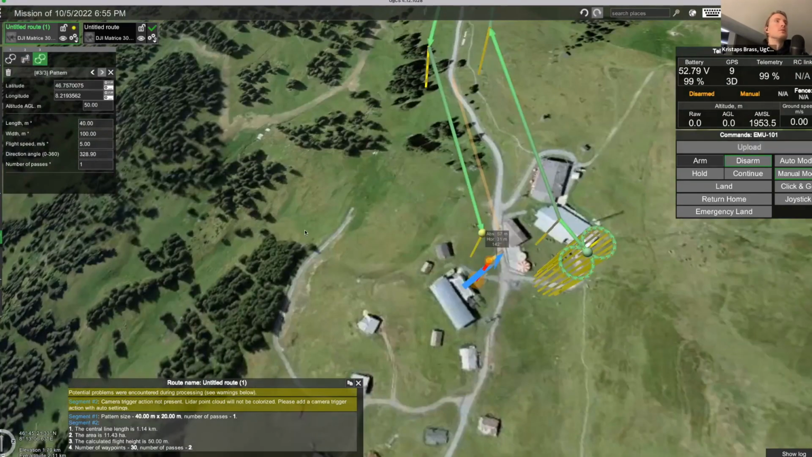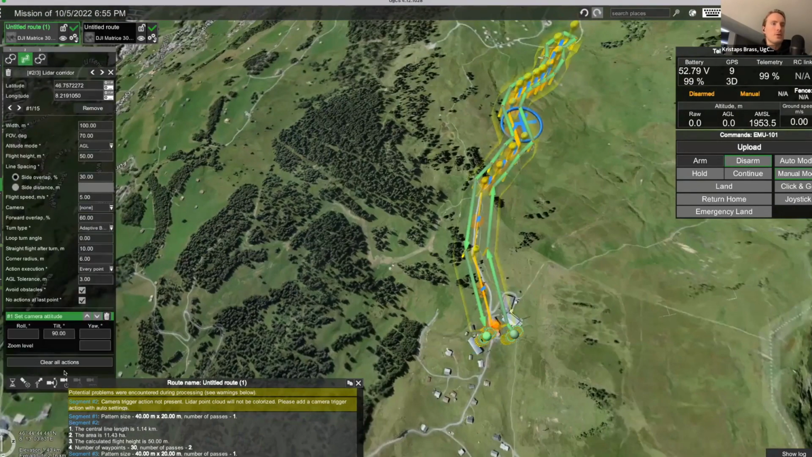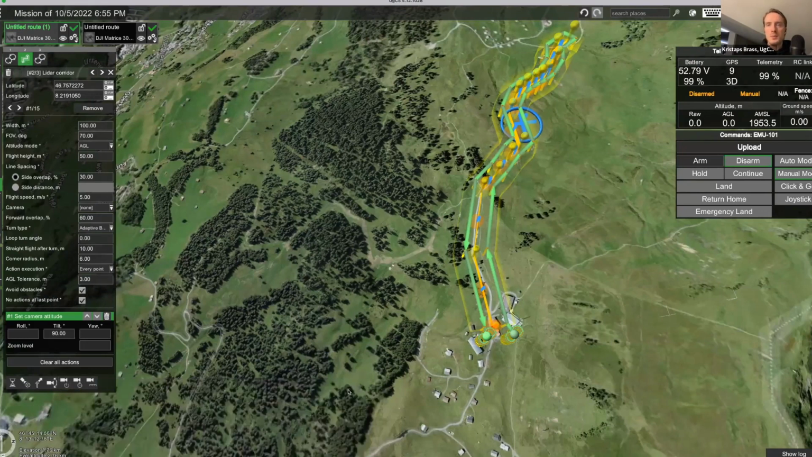Here I will need to, I believe, specify the width of, let's say, 20, and then I think this should be good. And then of course, in the corridor, you can add other actions. For example, if you're using DJI L1 LiDAR, there you can also add the possibility to trigger the camera so that you can generate a colorized point cloud.